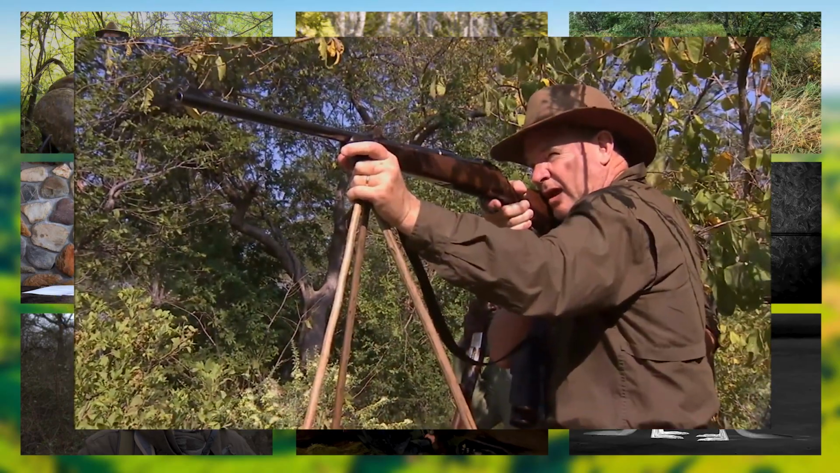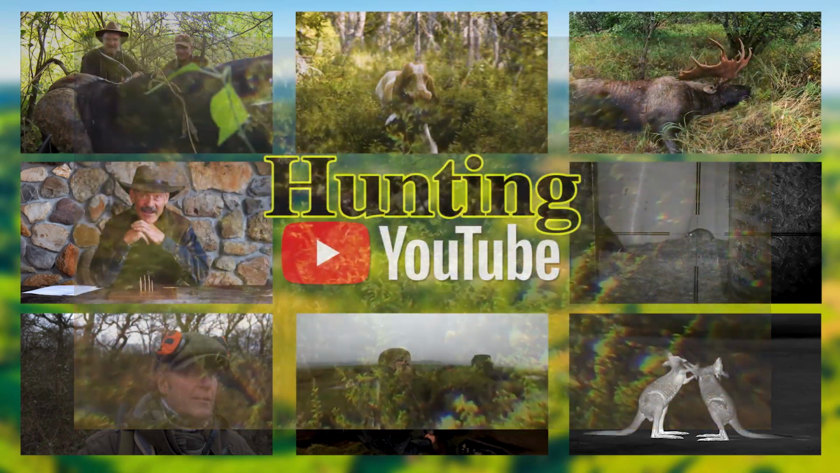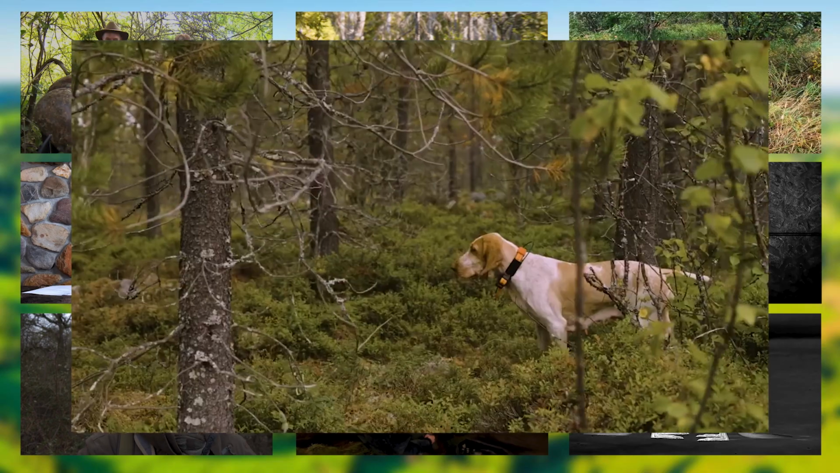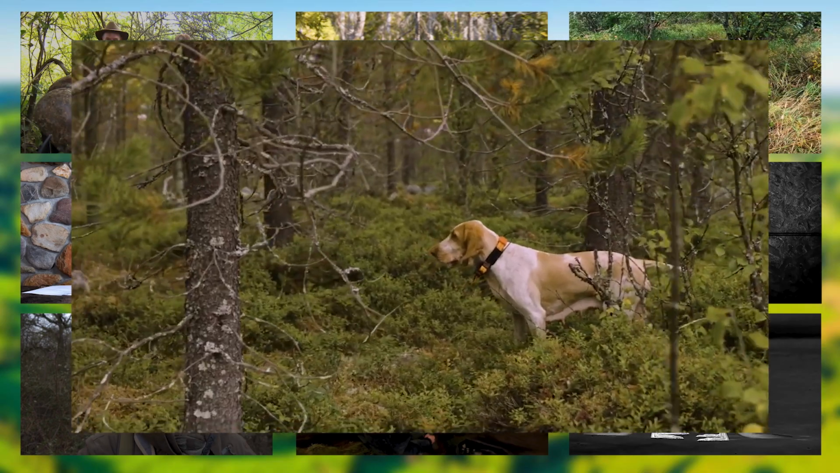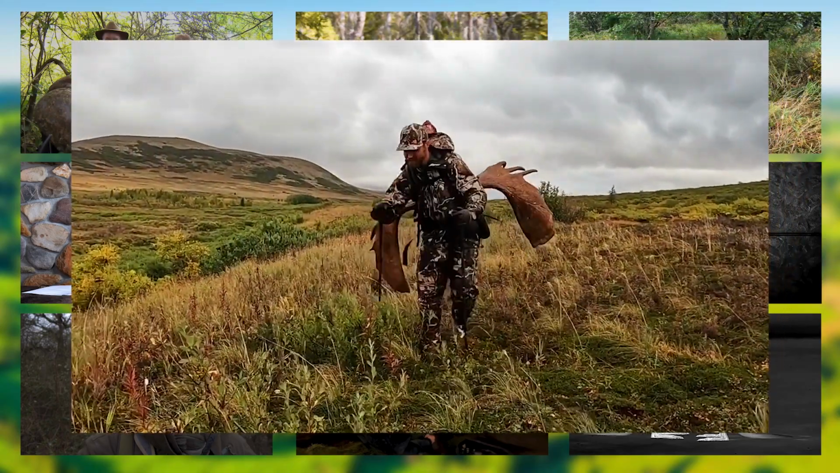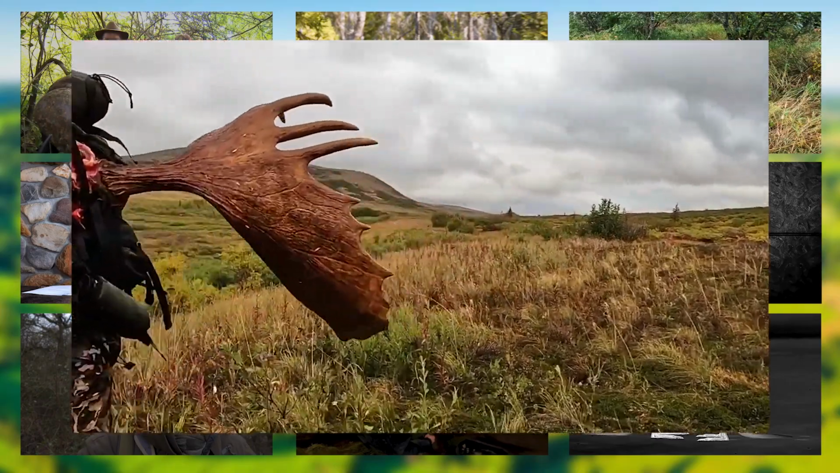First up this week, David Morris is hunting buffalo in Zimbabwe and takes a perfect shot on a massive old bull. Over to Sweden, and Portuguese hunter Miguel is after capercaillie, black grouse and ptarmigan and talks about his love of the landscape, wildlife and bird dogs. Here's a rugged Alaskan adventurer, a commercial fisherman and an outdoor journalist take a float plane into the wilderness to camp, fish and hunt moose.